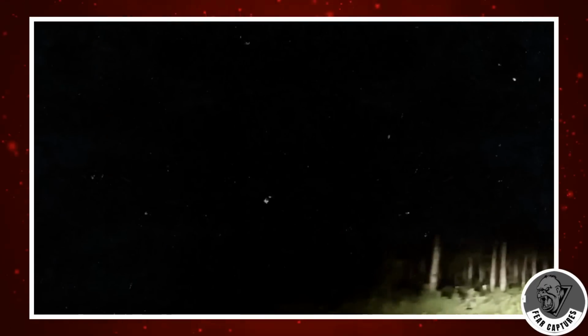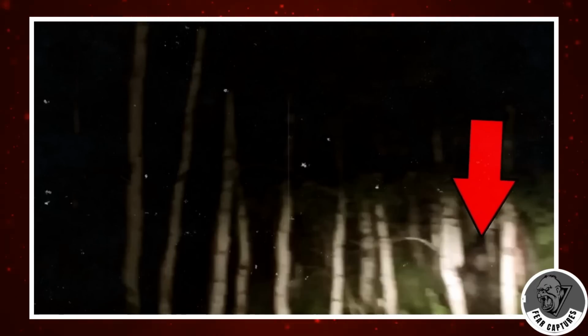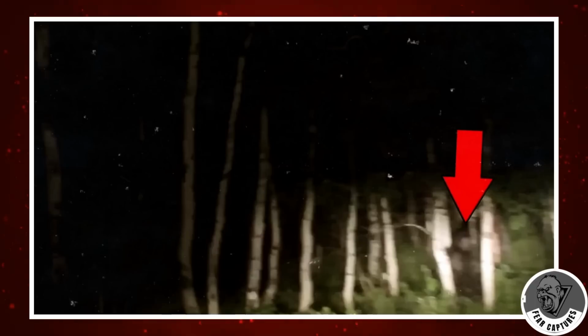As they navigate through the almost pitch-black darkness, the car's headlights briefly reveal a creature standing right between two trees, just as they had described. This thing looks strong and is covered in thick fur. What makes it even creepier is its stare. It seems locked onto the passengers, but it doesn't try to hide as the car drives by.